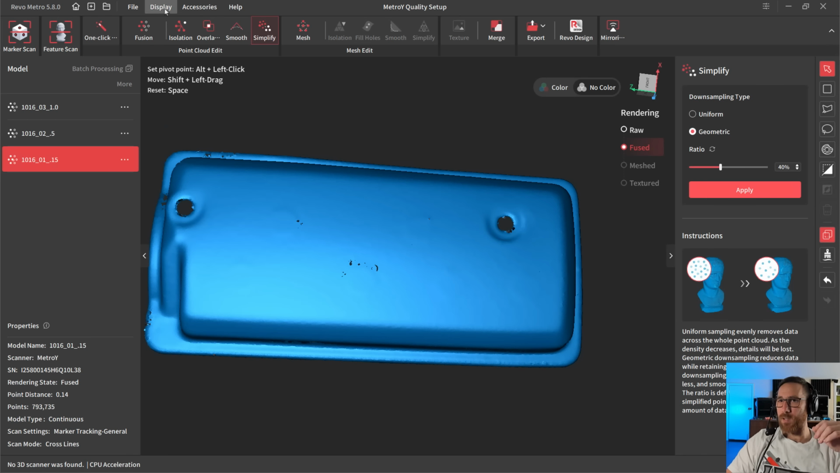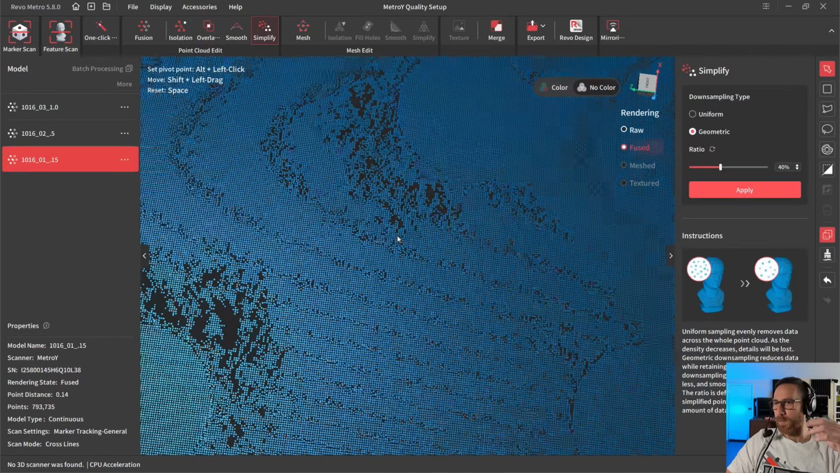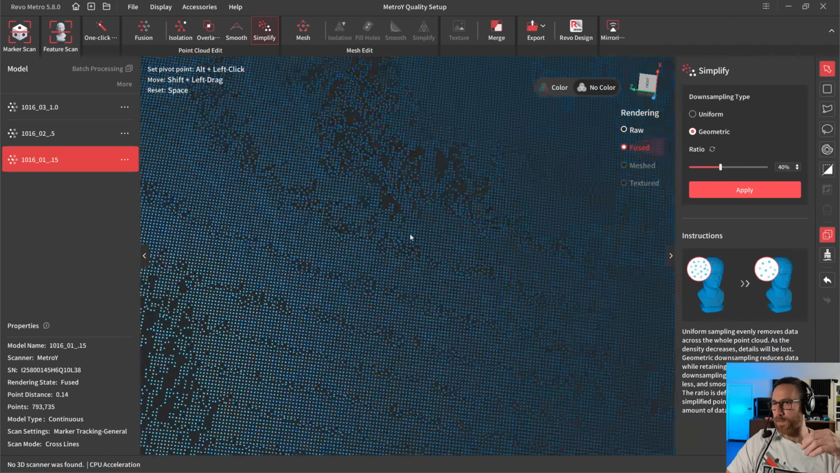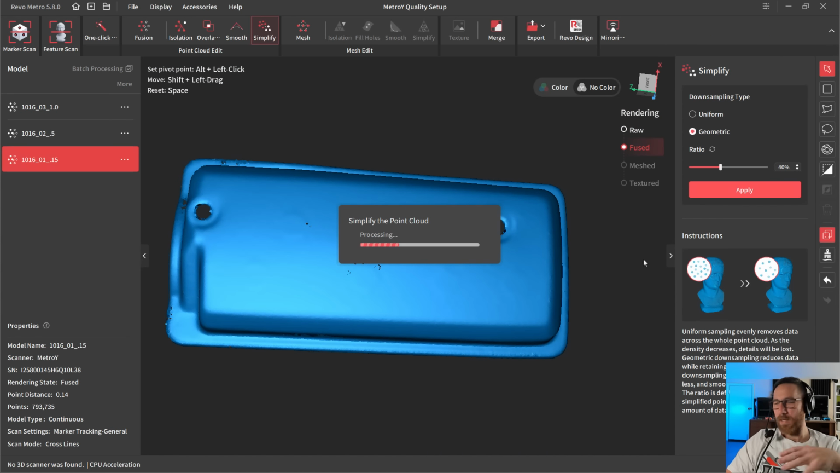Before I do this, I generally will go to display and try to enable the points. This works a little better at the mesh level because we can turn on the mesh edges. If we zoom in, you can see the point spread. We've got a lot of dense points, and then some open areas where the angle of the scanner was. So if I apply this, again, we can undo this.